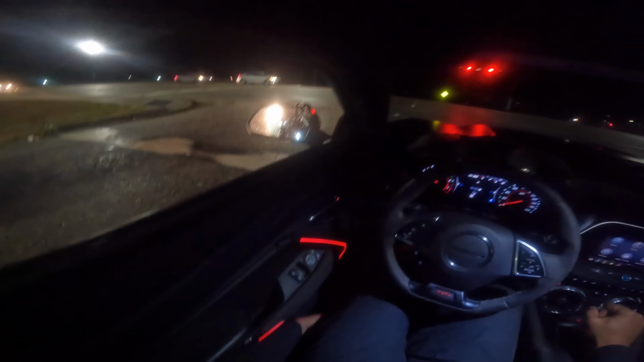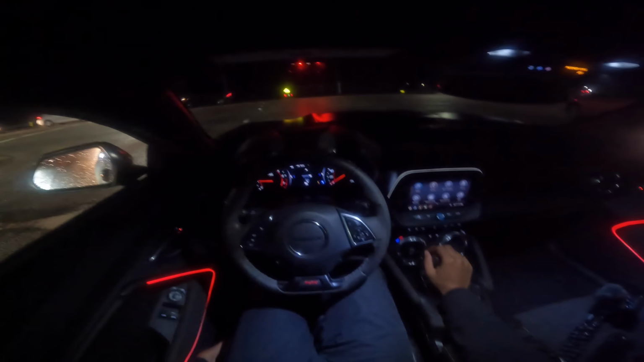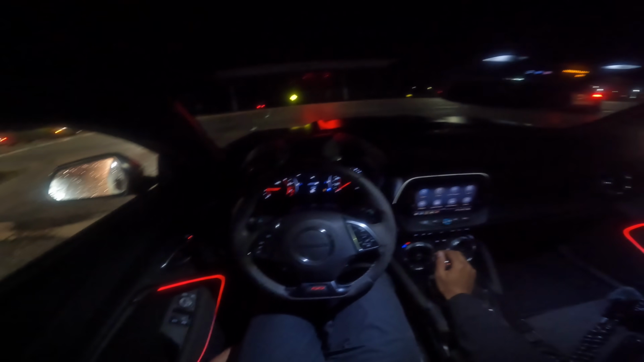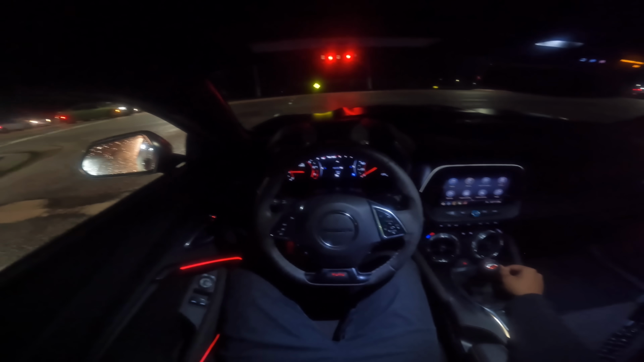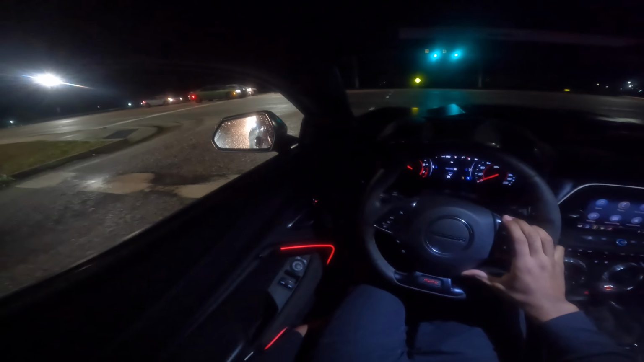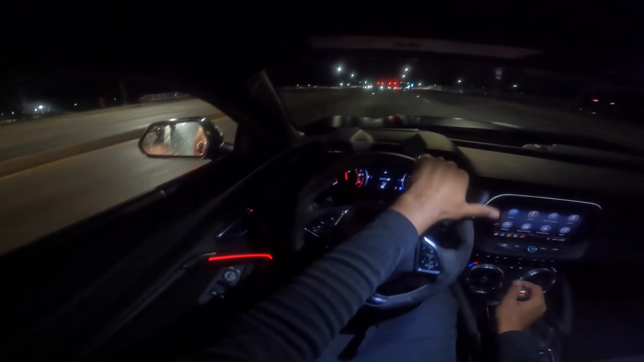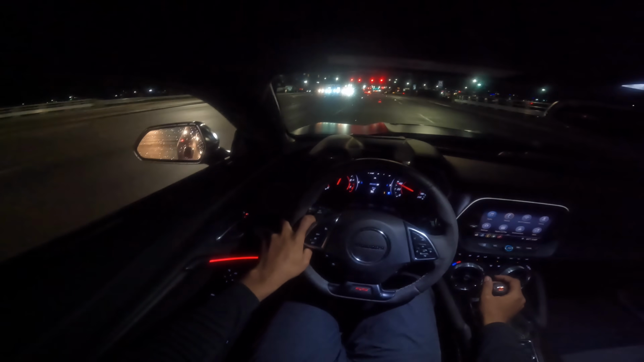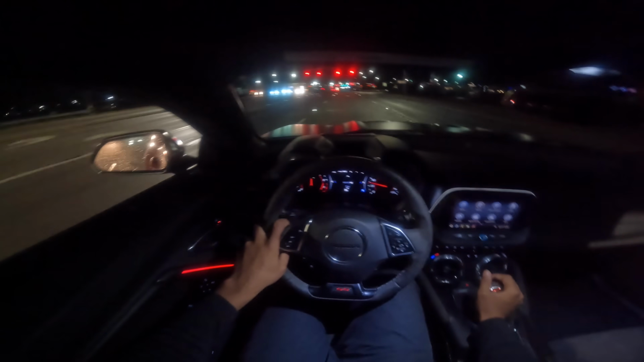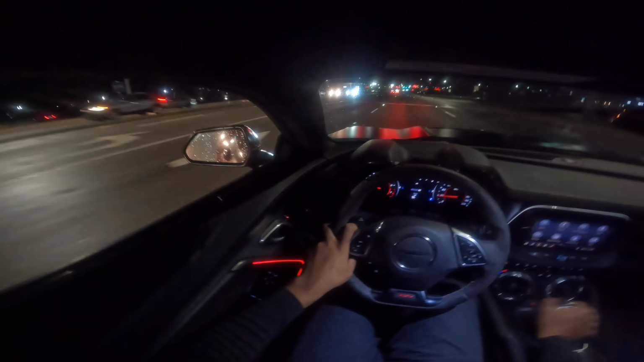Sounds alright. I ain't gonna lie to you, I love the way them Coyotes sound. I need to put headers on my F-150 so I can hear that truck. But I don't know, I kind of like how quiet it is. This light taking forever. This car crazy.